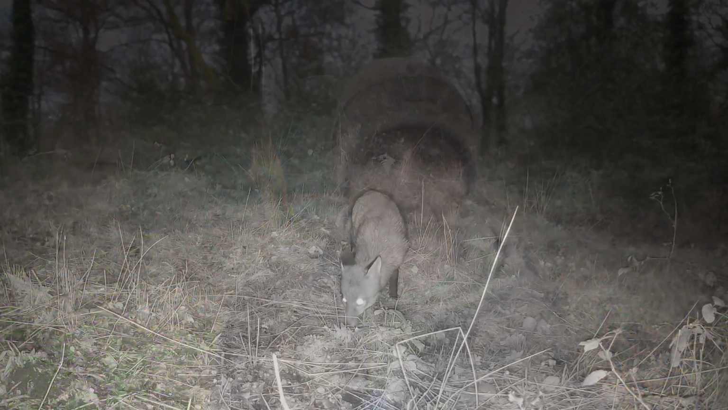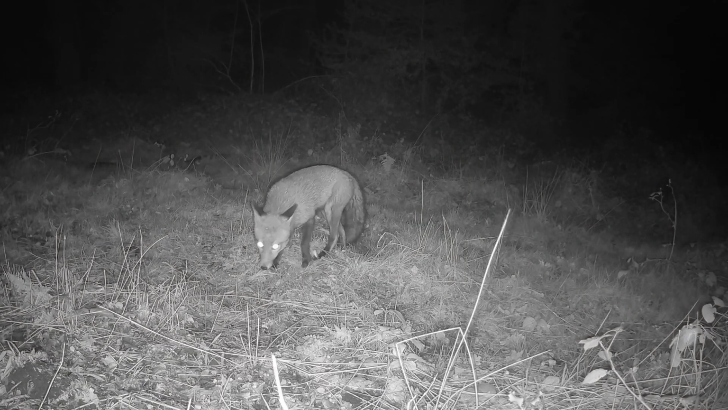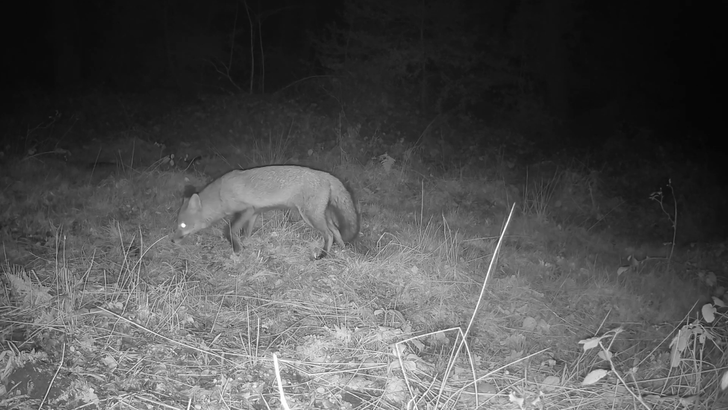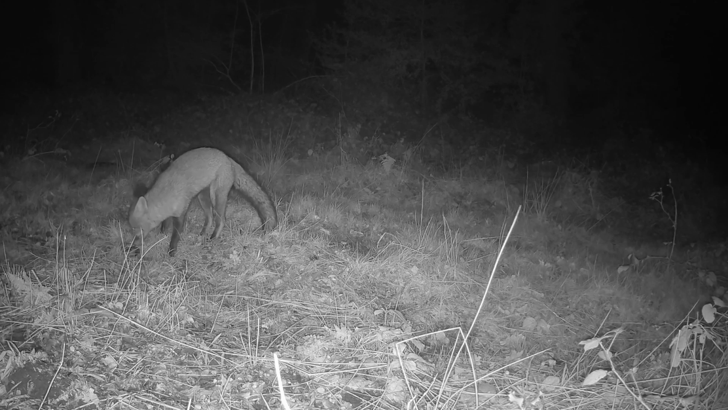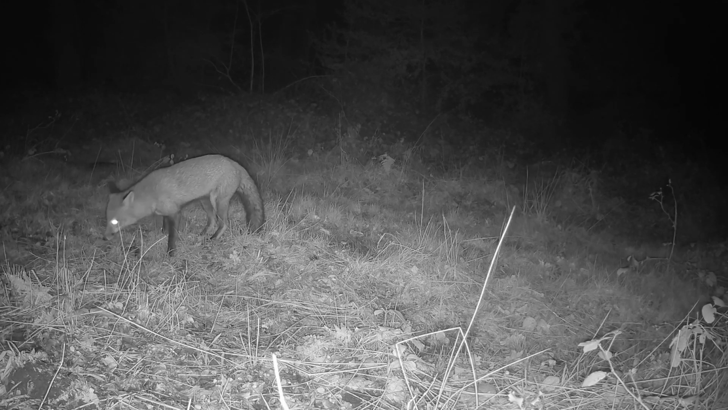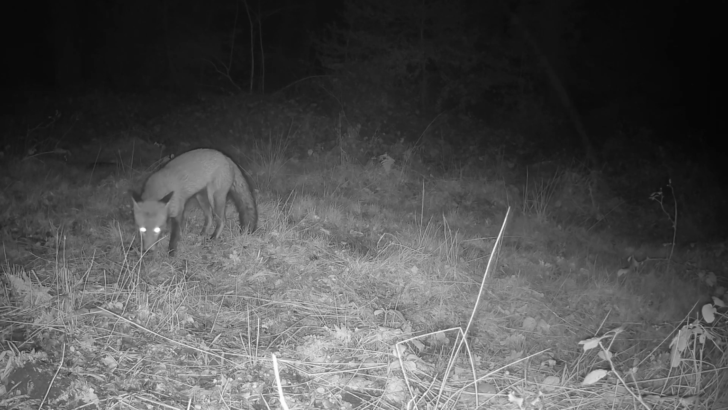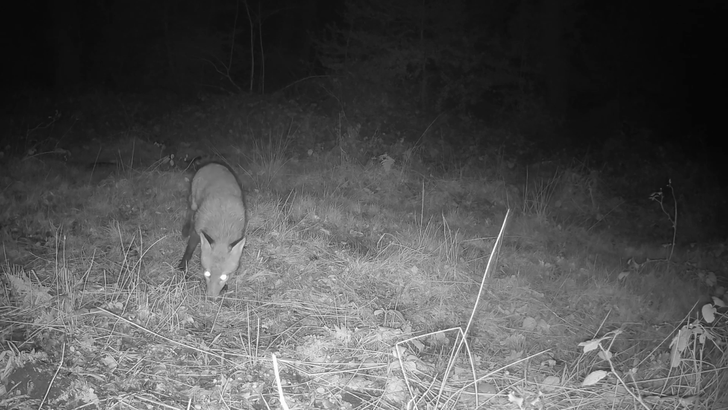Managed to get the fox on several occasions. It seemed as if this was a regular track used by this fox, and he seemed to pause and feed on the handful of cat biscuits that I'd laid out in front of the camera.